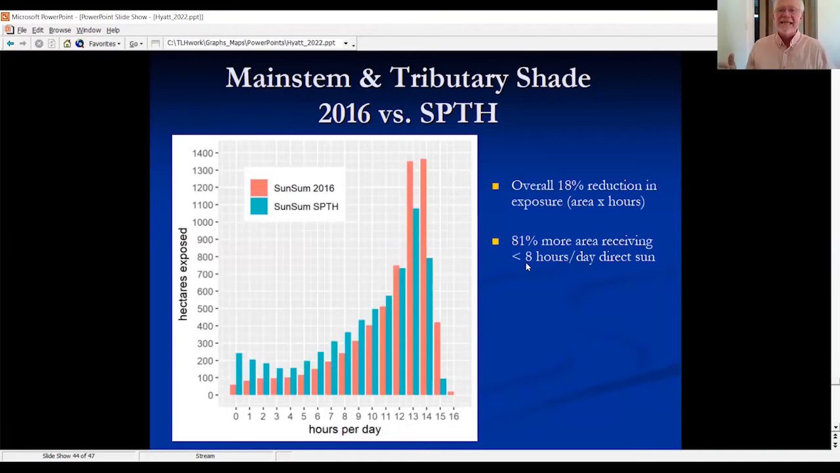Now, taking that data and compiling it, what you see over the whole watershed is, and again, this is hours per day on the horizontal axis versus the area exposed on the vertical axis.